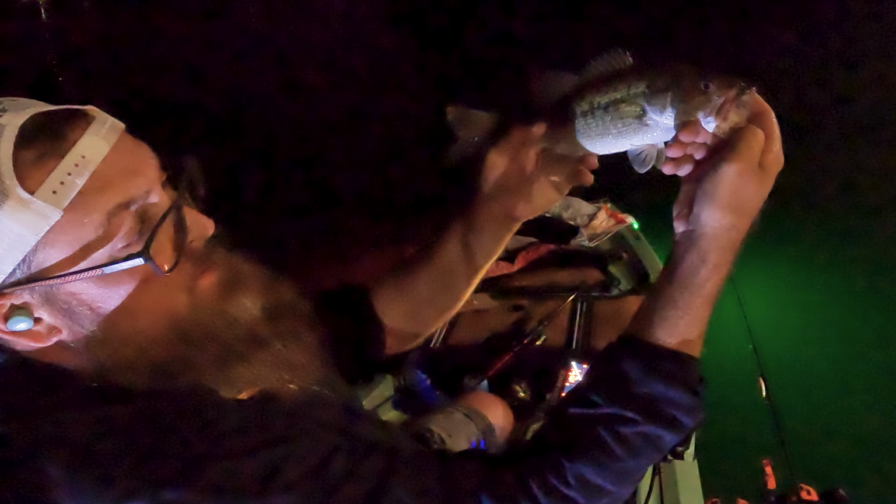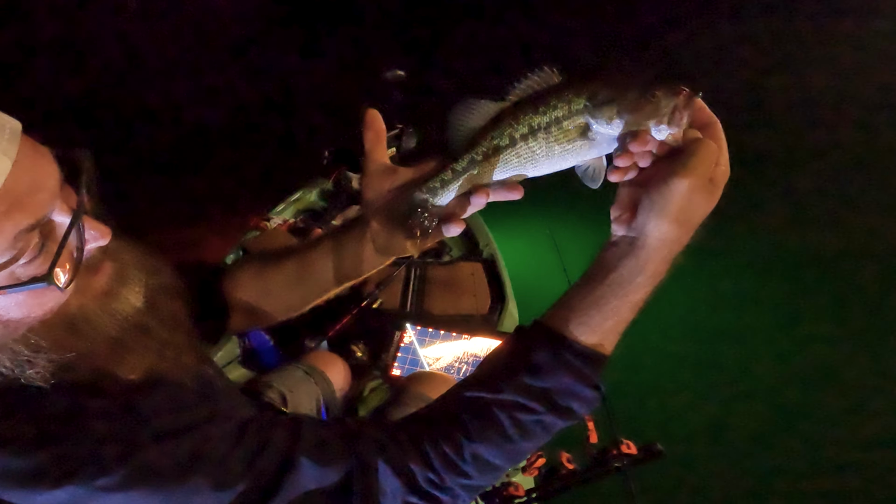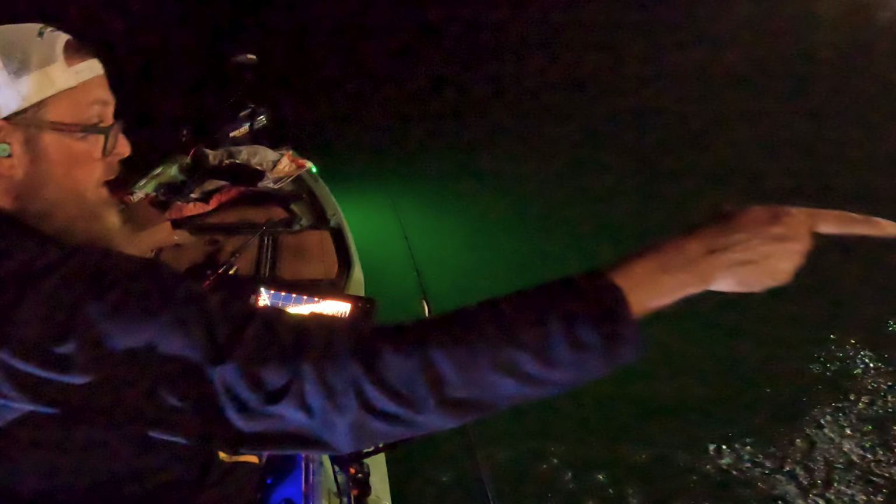There you go, man. There's another one on the night, right? Still not a very good one, but we're pulling them out. It's that second pollen.